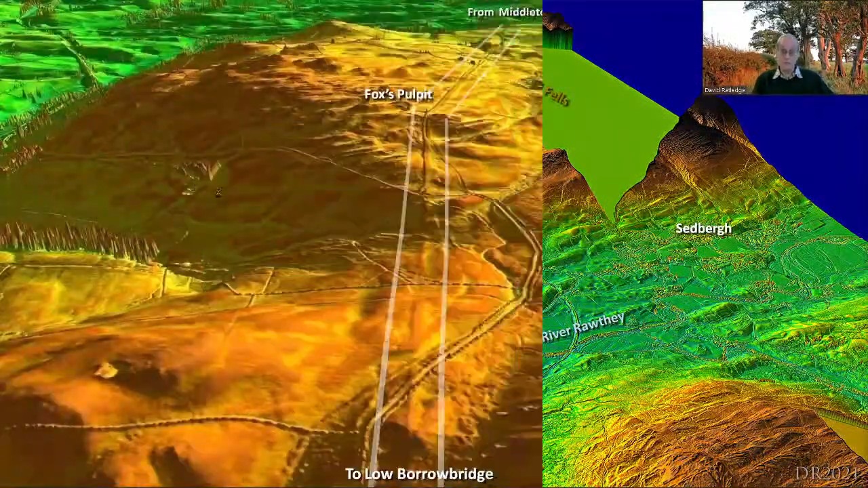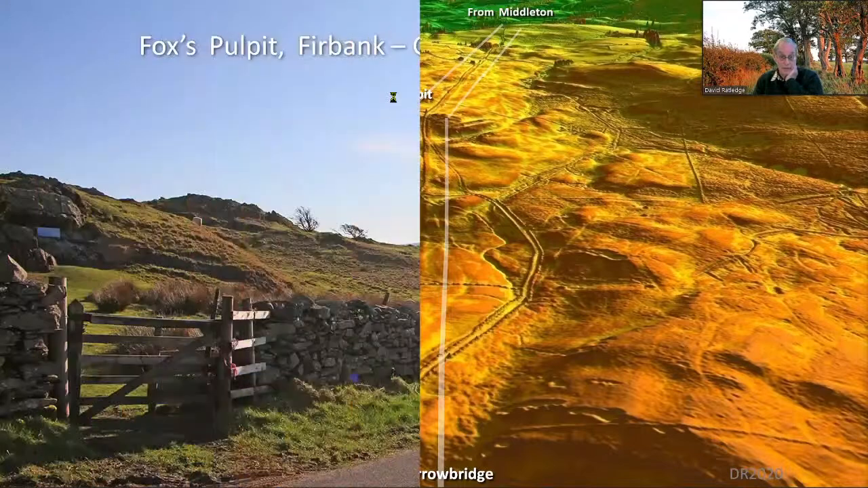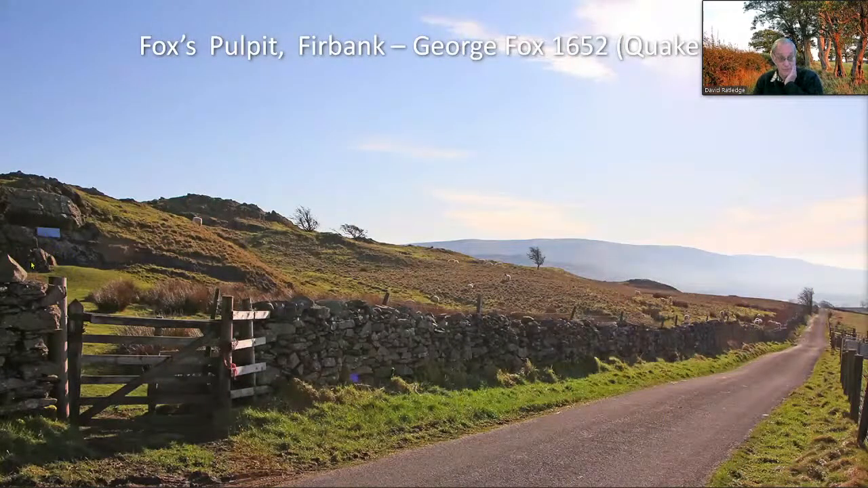We'll just have a look over Firbank. Very, very clear over Firbank there. And that explained Fox's Pulpit. This is Fox's Pulpit. Here's the plaque marking it, and this is the road coming up that we now know is Roman. And this, George Fox in 1652, was probably the birthplace of Quakerism, or one of the birthplaces of Quakerism. It was thought to be in the middle of nowhere on a country lane going to nowhere, but it wasn't. It's on the main Roman road to the north.